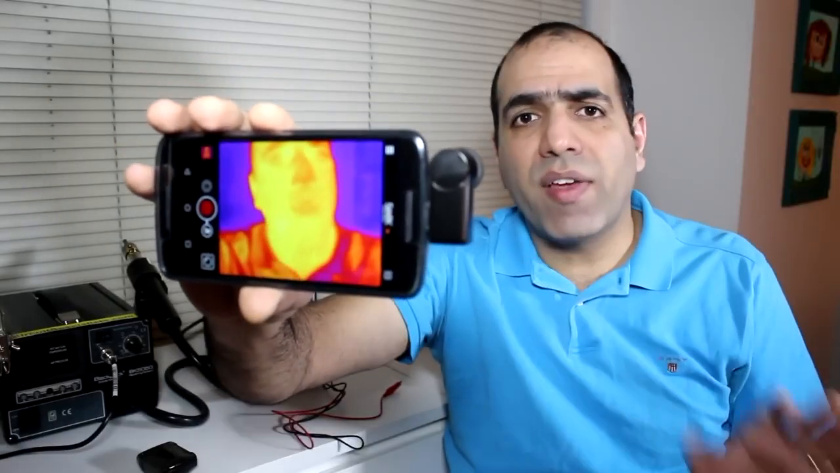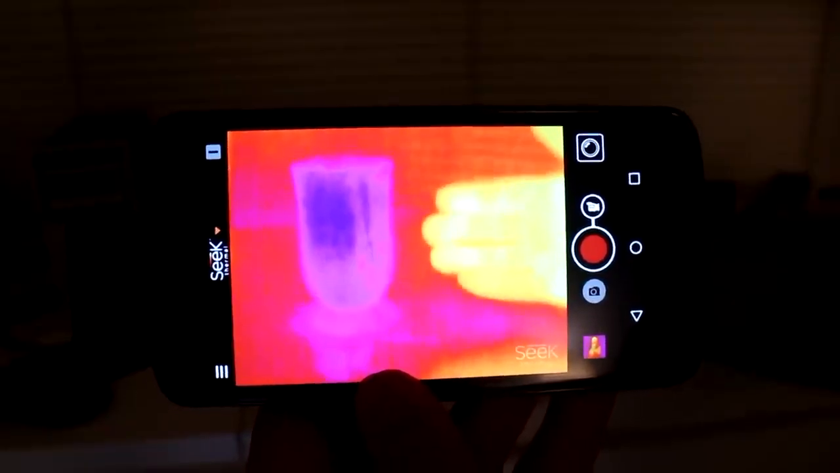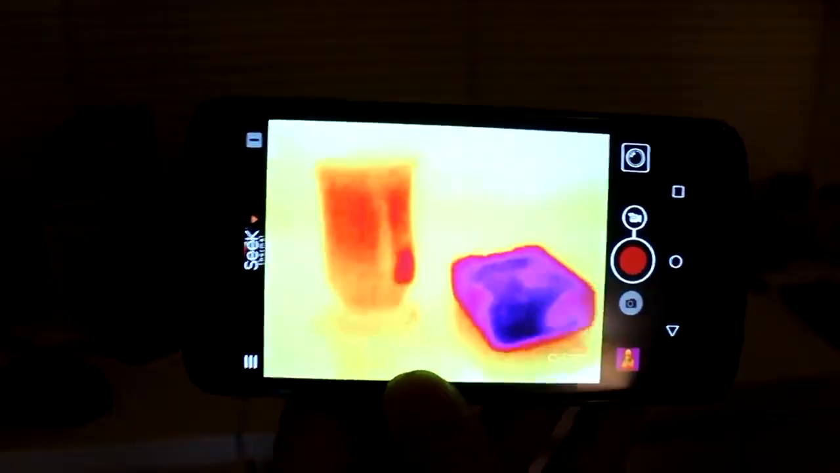See, a thermal camera can record a light that you cannot see unless you're a snake. And that light is infrared that basically radiates from the surface of any material. The warmer the material is, the more infrared it radiates. You can see that this cup of water is much colder than my hand. But at the same time, this cup of water is much warmer than this ice pack.